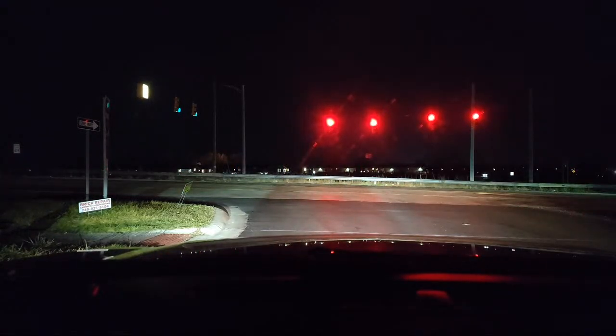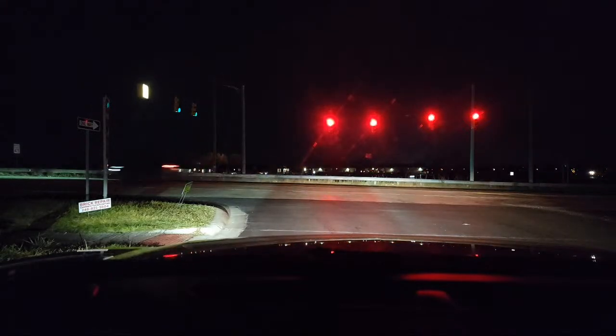Also, heat in the car, heat is good, but if you have it too warm, you're going to fall asleep. I like it a little bit on the cold side to keep awake. If you're too warm, you're going to fall asleep and end up crashing. So be mindful of that.